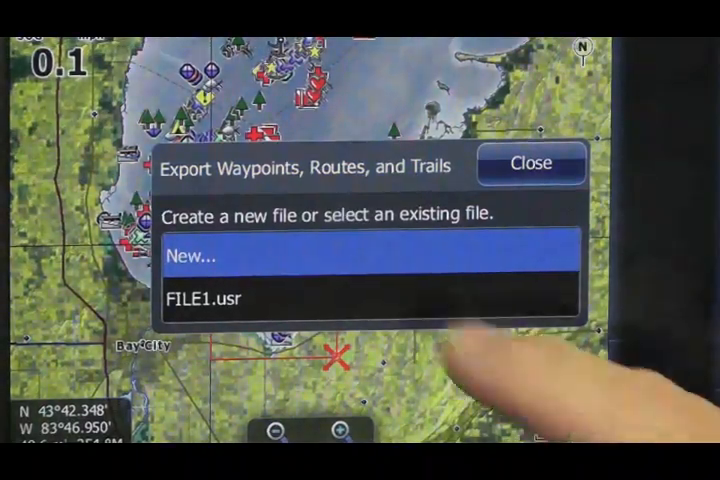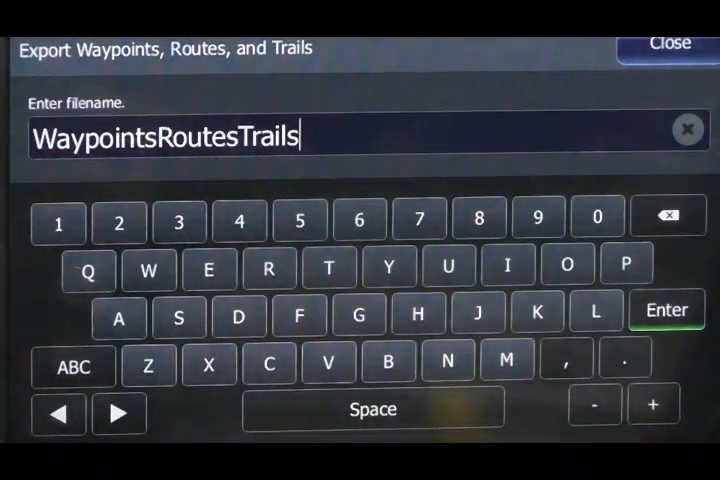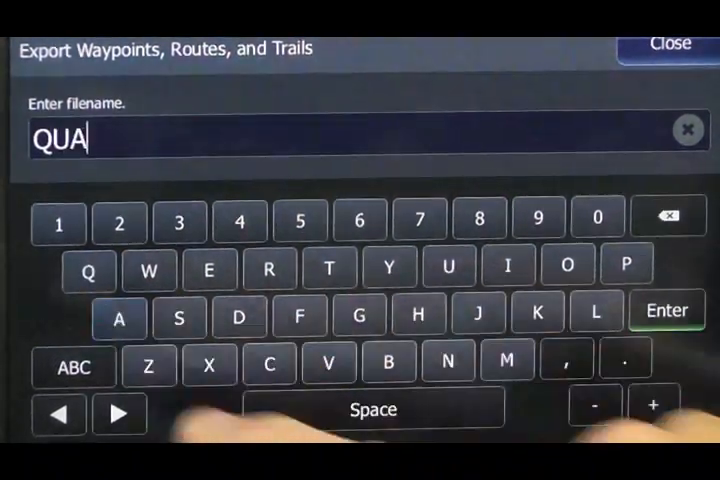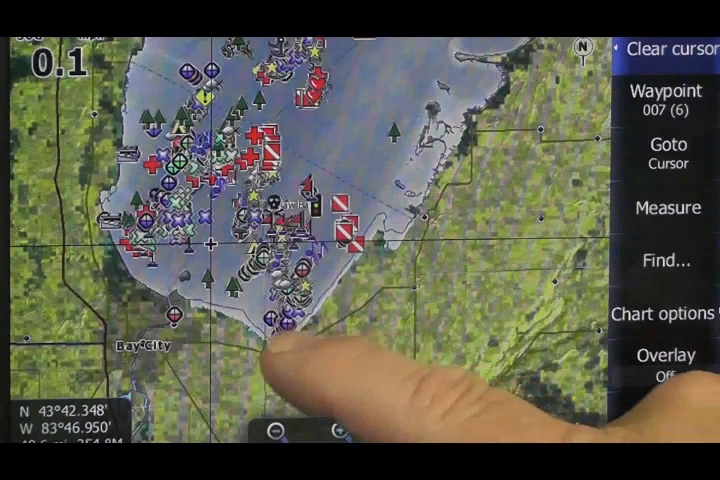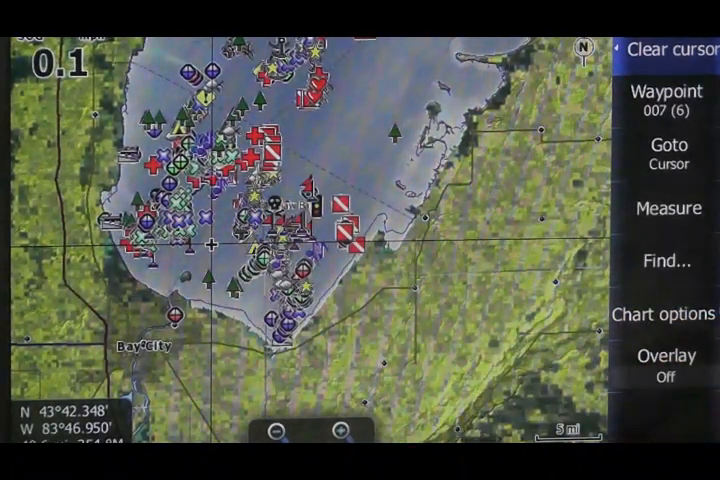I'm going to create a new file, and something else that's really cool with the touch unit: to get all this data out of the file name, we simply hit the X, and that's gone. I'm going to call it Quan, Q-U-A-N, for the Quantica Sea area on Saginaw Bay. I hit enter. Now I've saved a file in my unit called Quantica Sea, which is just that little bit of the waypoint file.